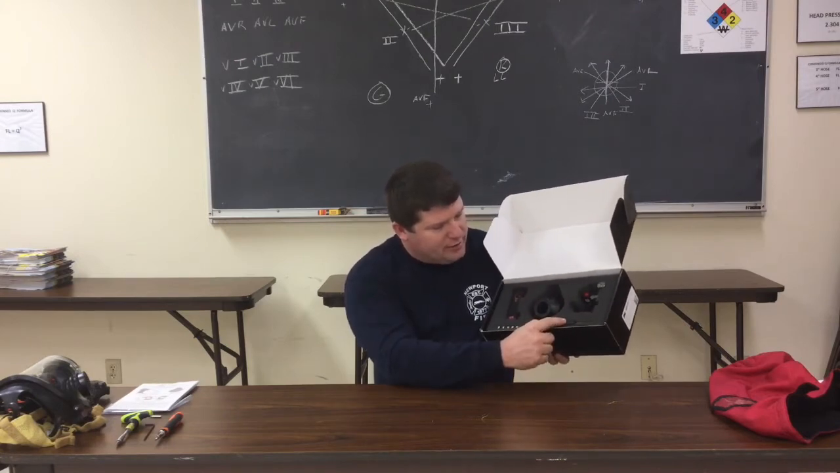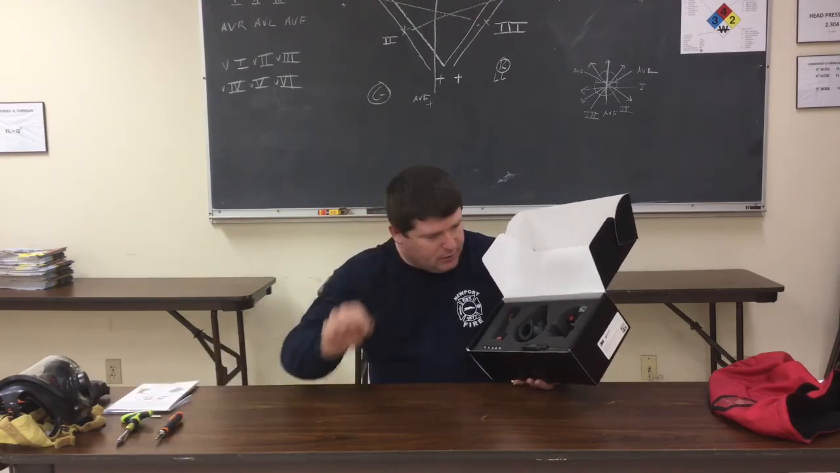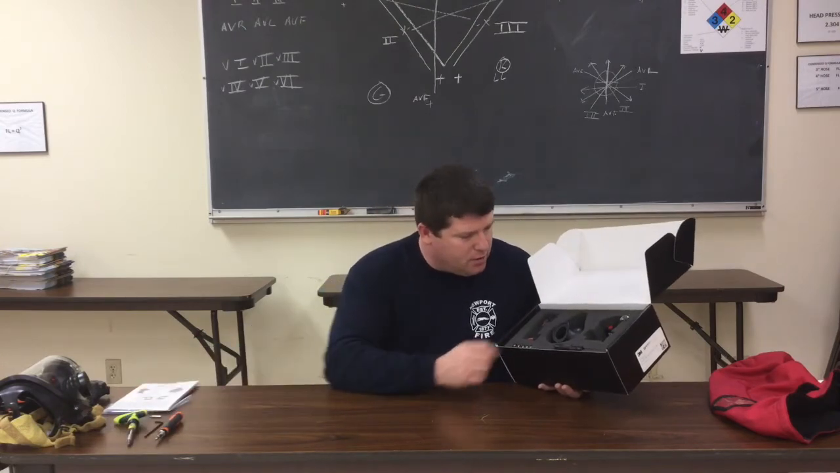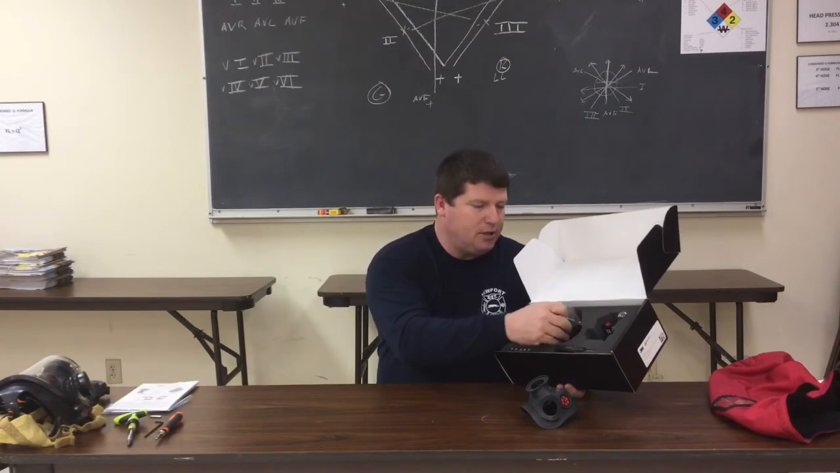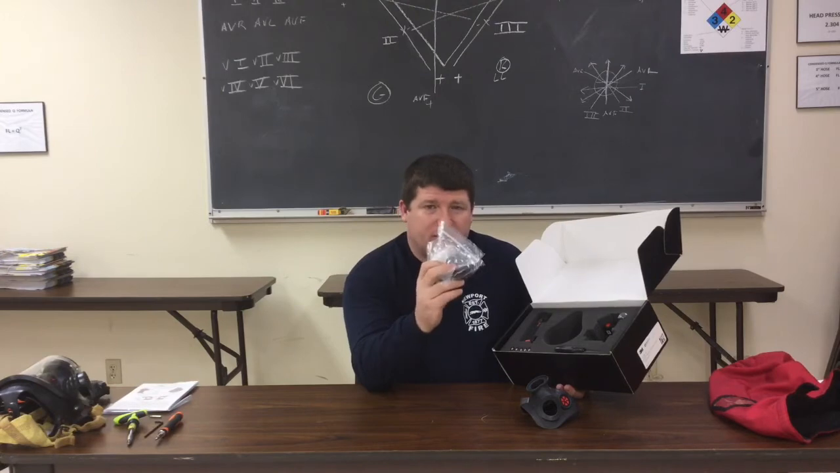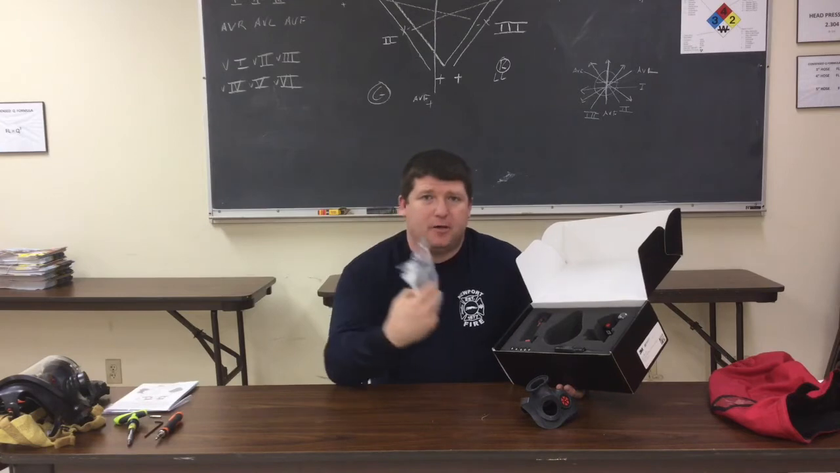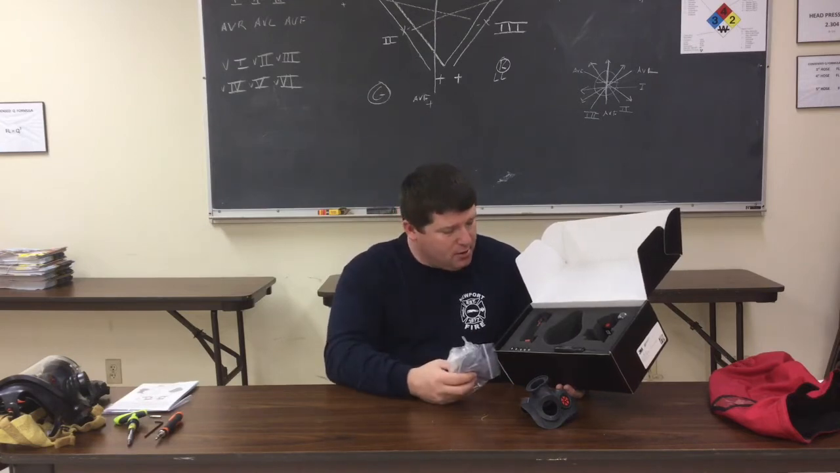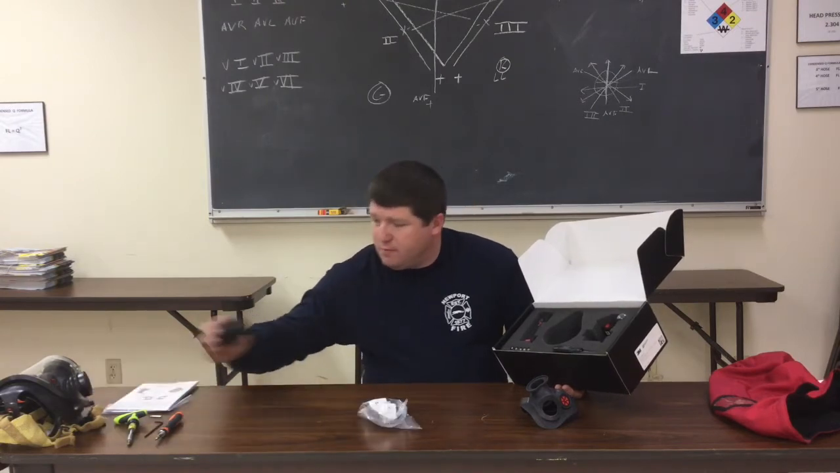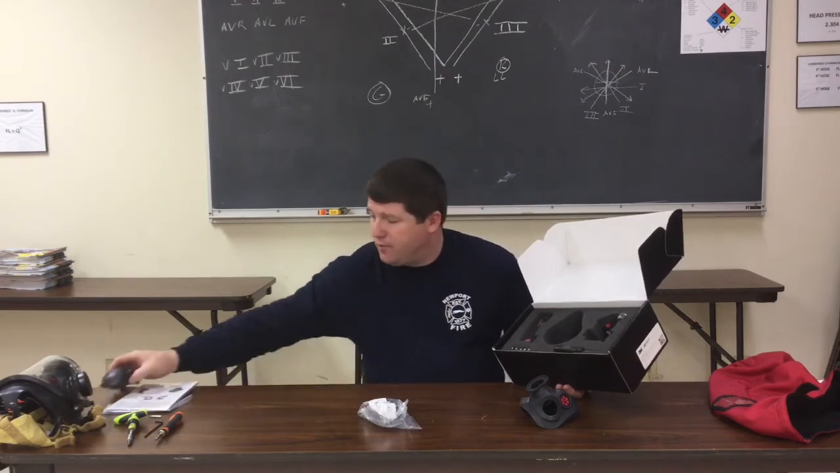You also have a tool that they send you, which has everything you need to install it except an Allen wrench that you will need that is not included. The version I bought comes with the left-sided voice amp brackets to relocate your Epic voice amp from the right side of your mask to the left side, because once you install the thermal imager on the right side of your mask, if you're using the Epic voice amp, it will no longer go on that side. It has to be relocated to the other side. So we'll cover that once we get it mounted.